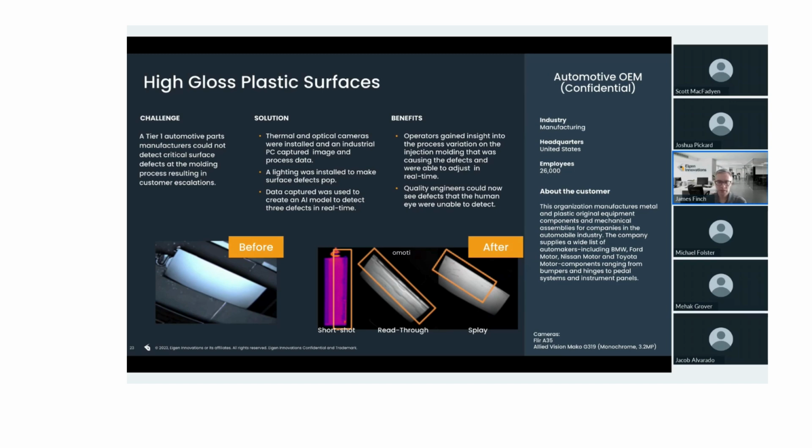So this one's a two-part solution for us, where one is thermal imaging for looking at things like short shot or potentially part warpage. The second portion is more of the surface inspection, looking for read-through and splay.